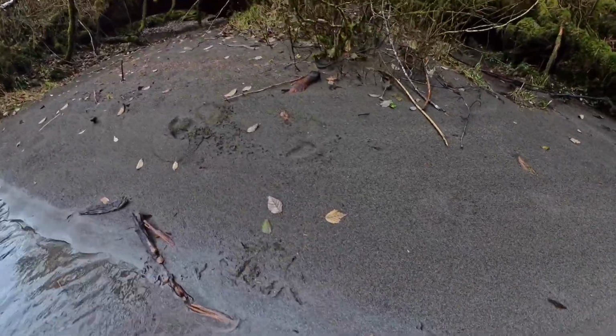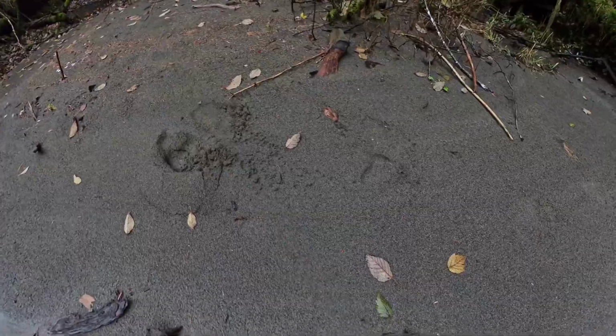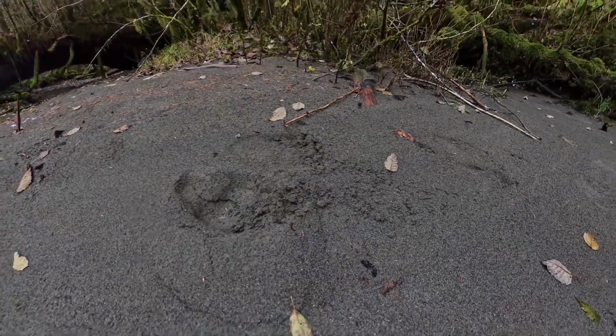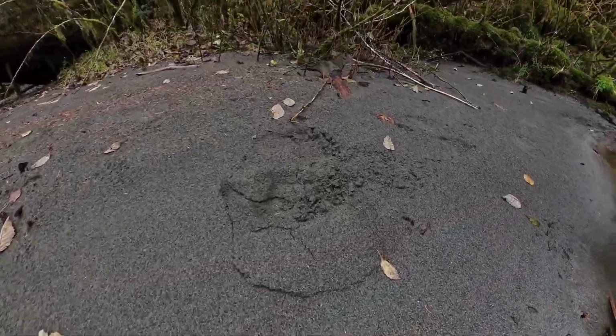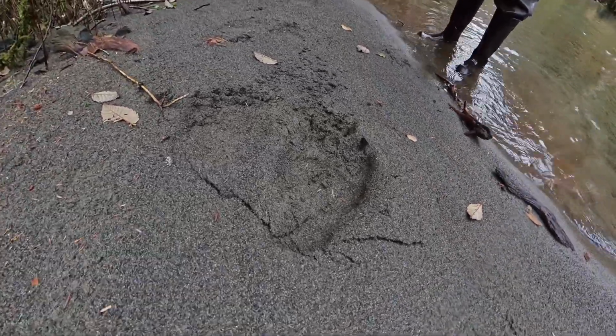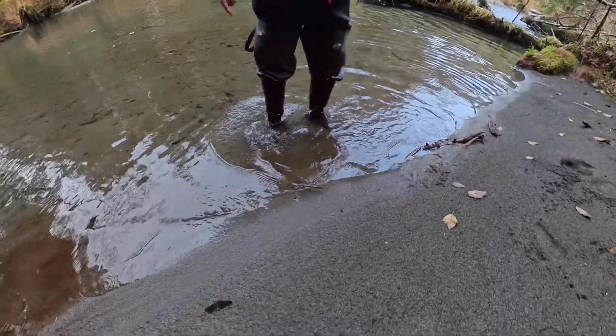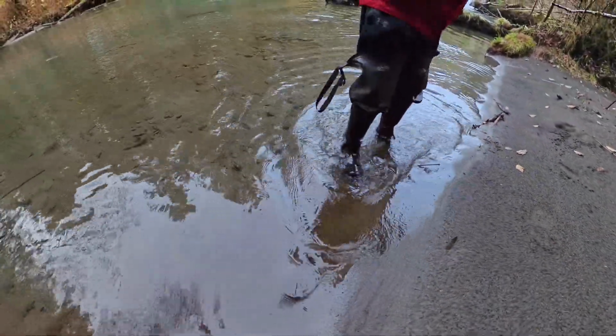As I approach the area where I've got one of the trail cameras, I found some fresh bear track here in the sand. Pretty good sized ones. These bear and deer, they like being around sand along the river. It's easy on their feet.